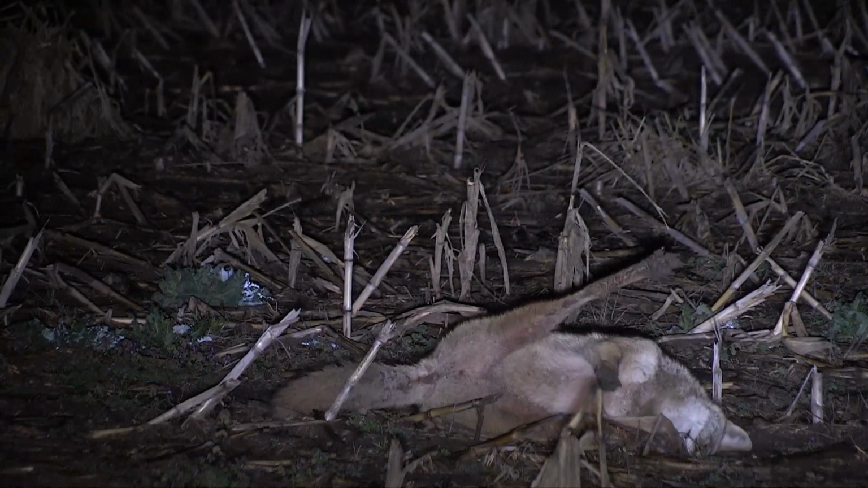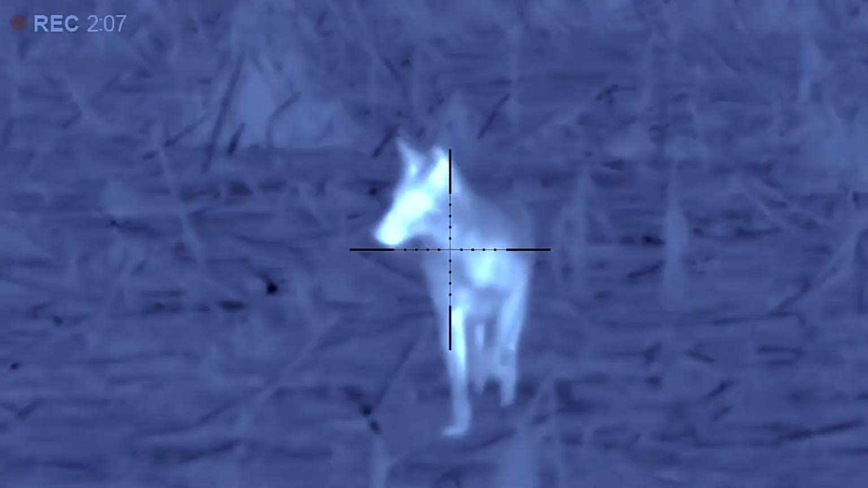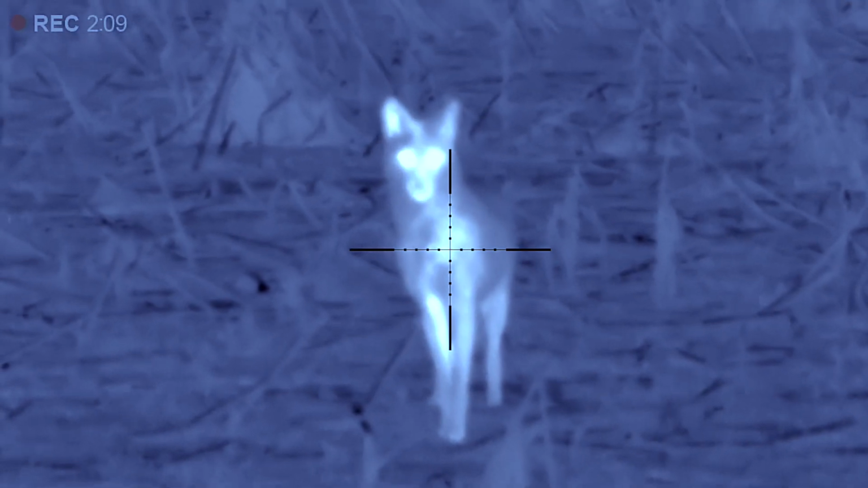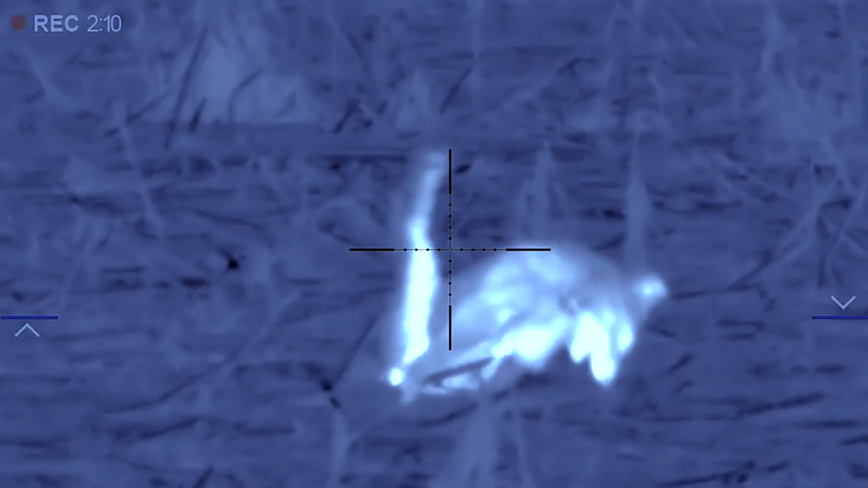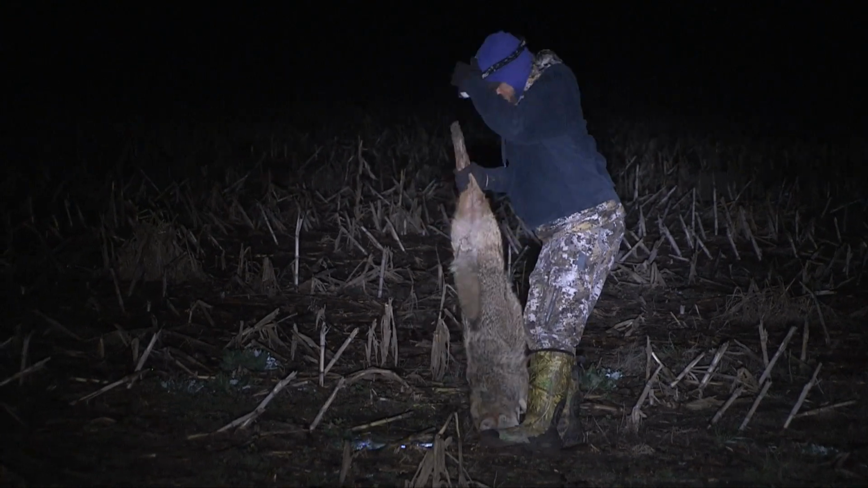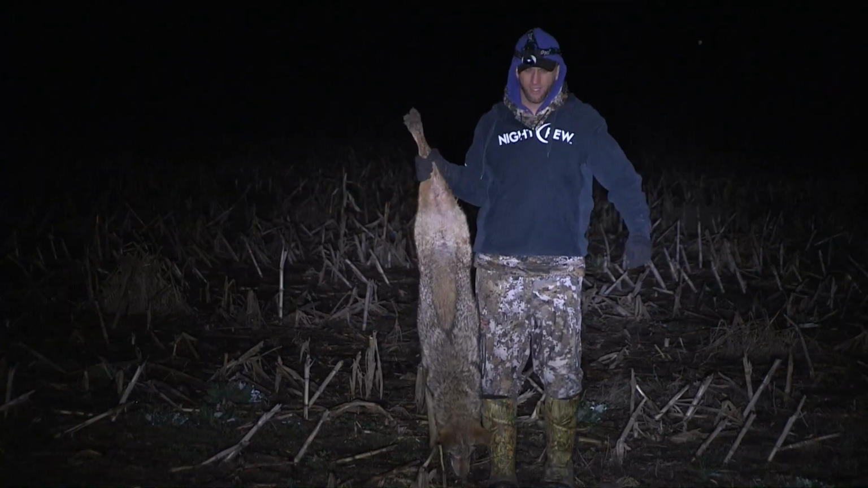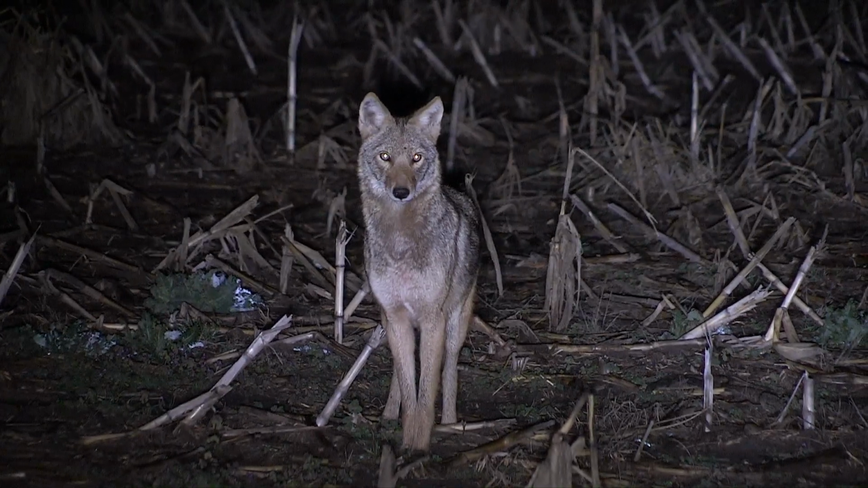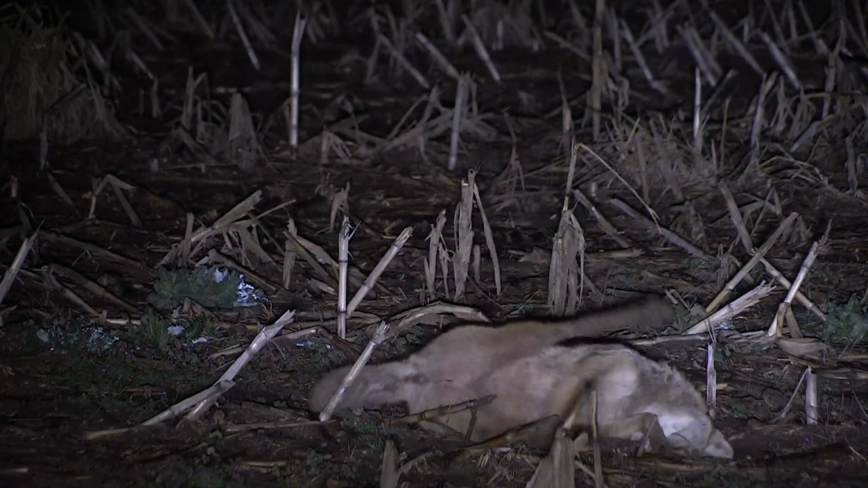We killed that coyote less than 50 feet from where we killed the other one. Both were found with thermal already on their feet hunting first, and both responded immediately to the call, because we took the time to take advantage of a situation that was out of our normal routine. If there's ever a reason to give Ultimate Night Vision a call, situations like this are it.